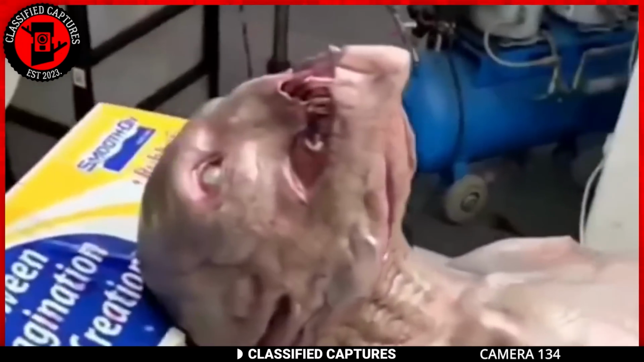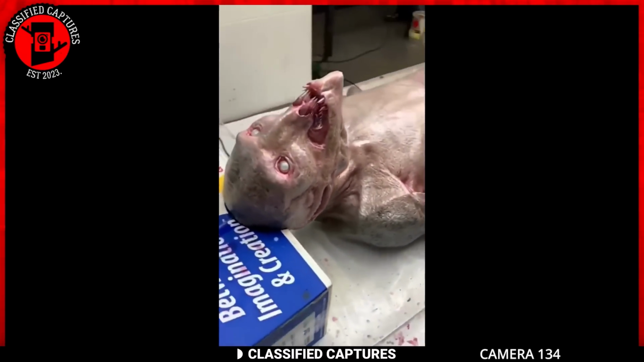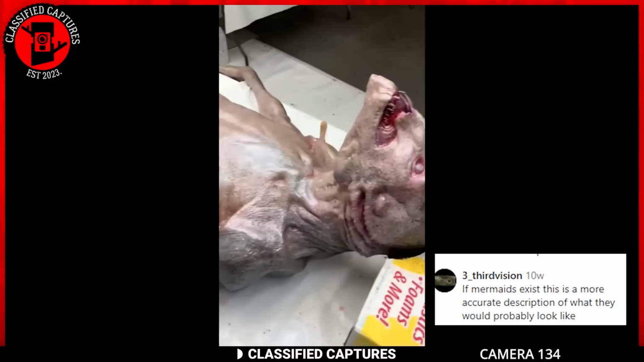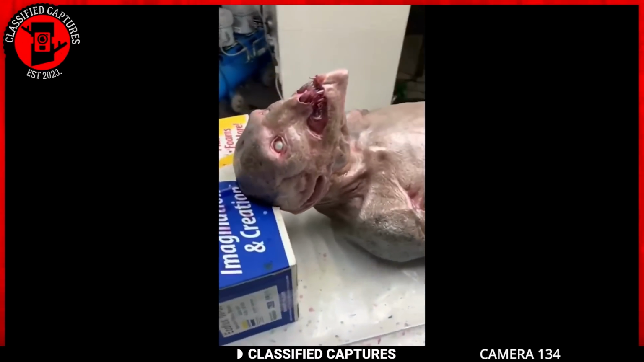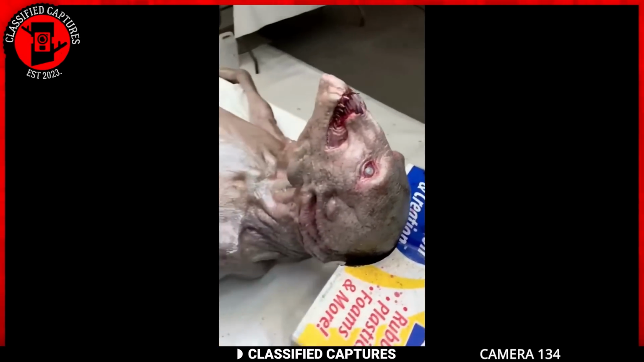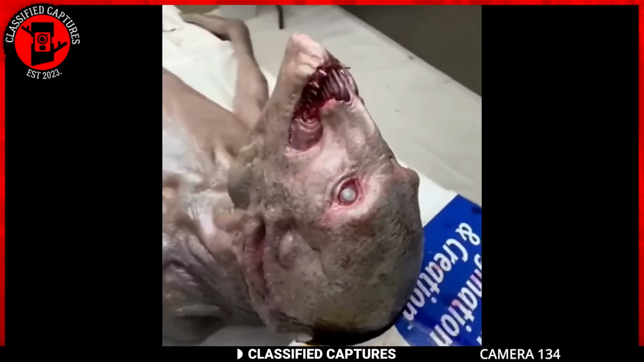Naturally, the comments section of the original post was buzzing with opinions and theories. One comment that caught our attention among the thousands under the post was this: if mermaids exist, this is a more accurate description of what they would probably look like. It's an intriguing thought, isn't it? Perhaps this creature isn't an alien after all, but rather a fantastic creature of the sea, lurking in the depths beyond our understanding. Either that or we've got another hoax on our hands.